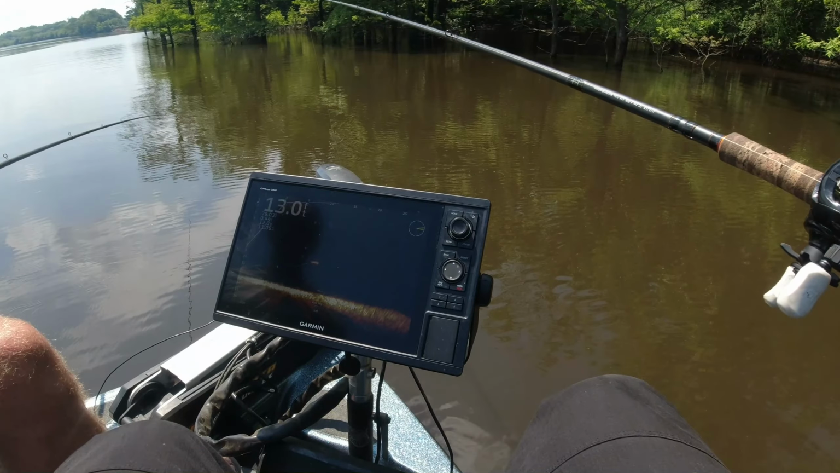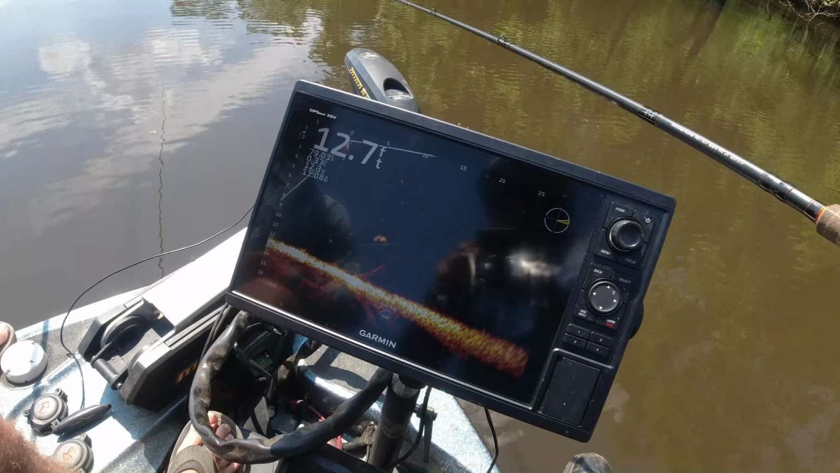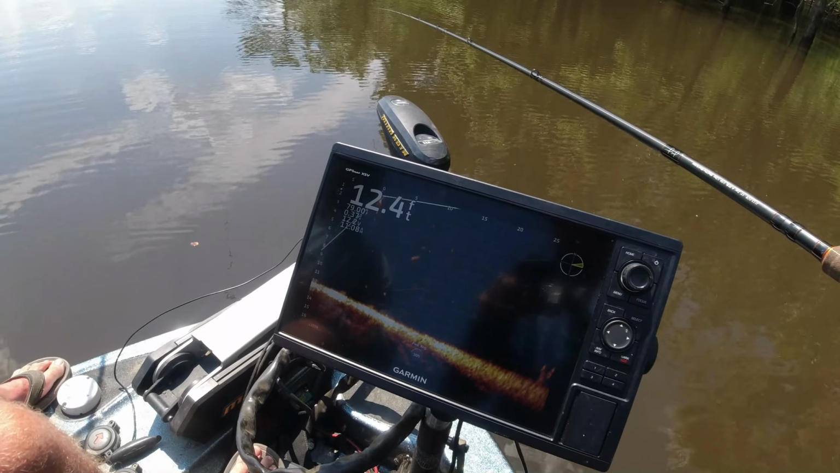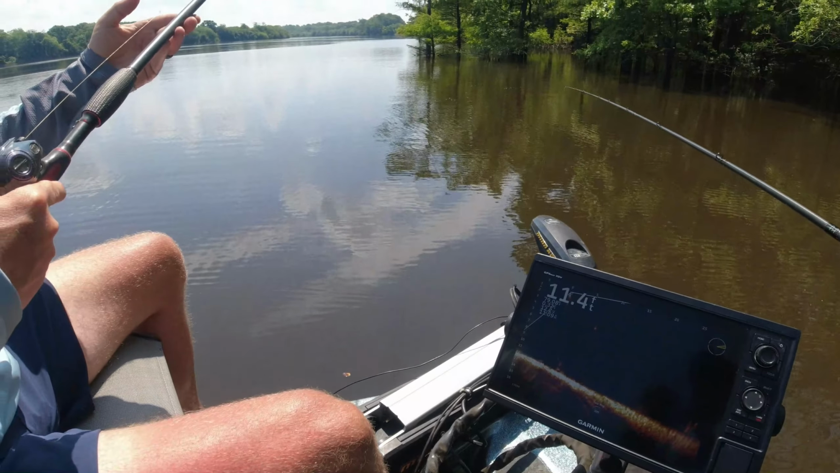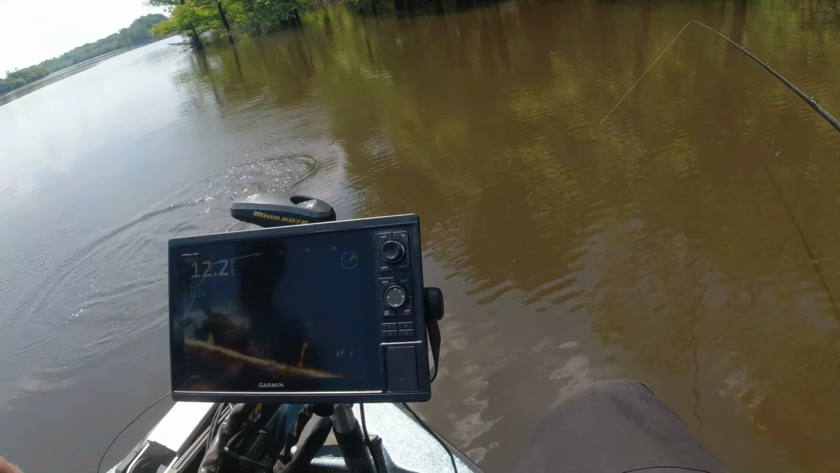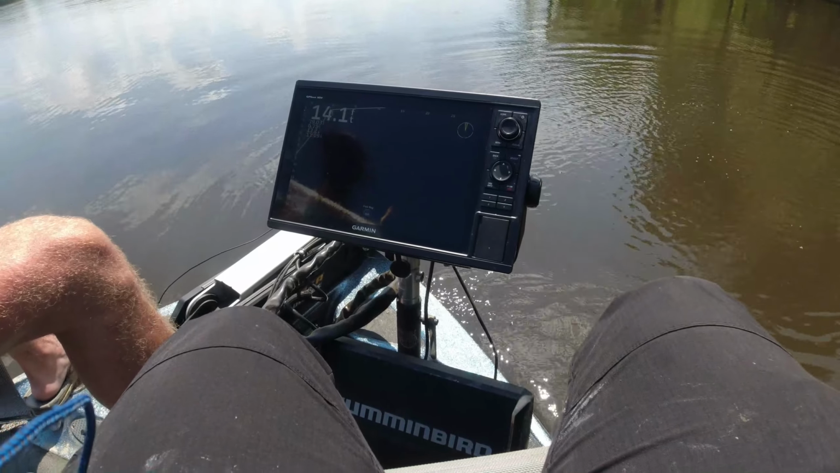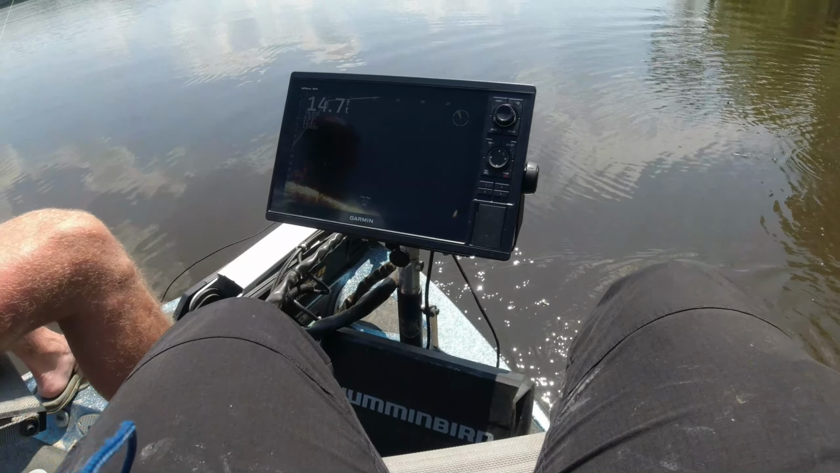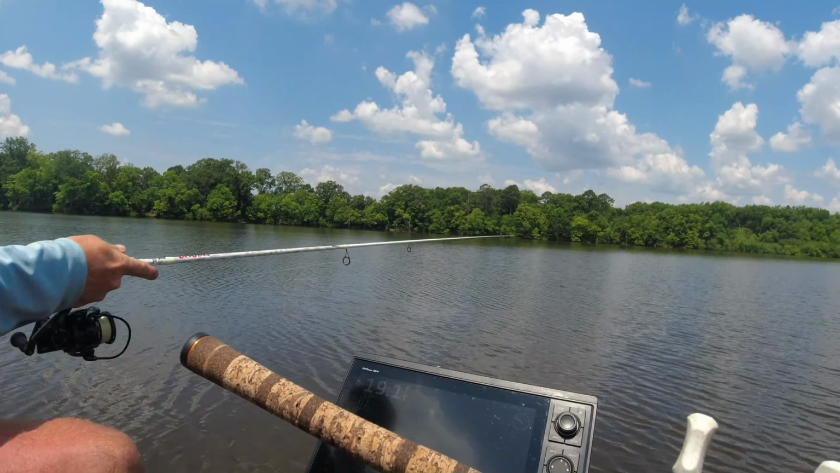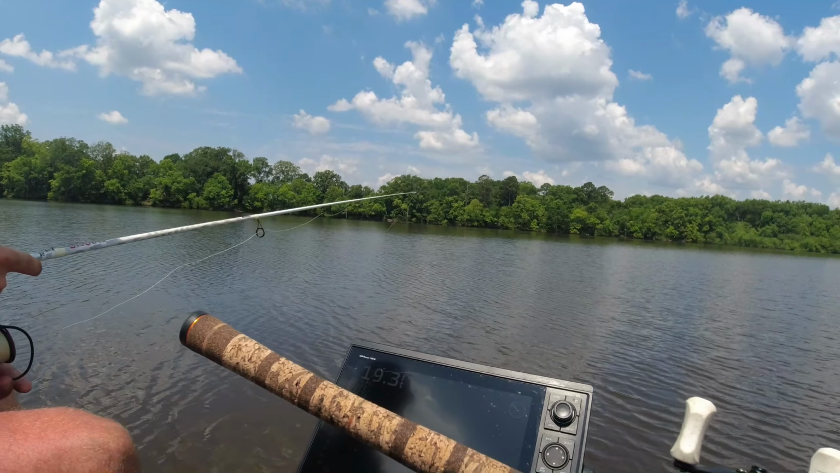Yep. Watch it. There you go. There he is. Yep. That was a purposeful release. We don't want him in the boat. Not today. He's still fishy. 25 feet. All right, there you go. That's more better.